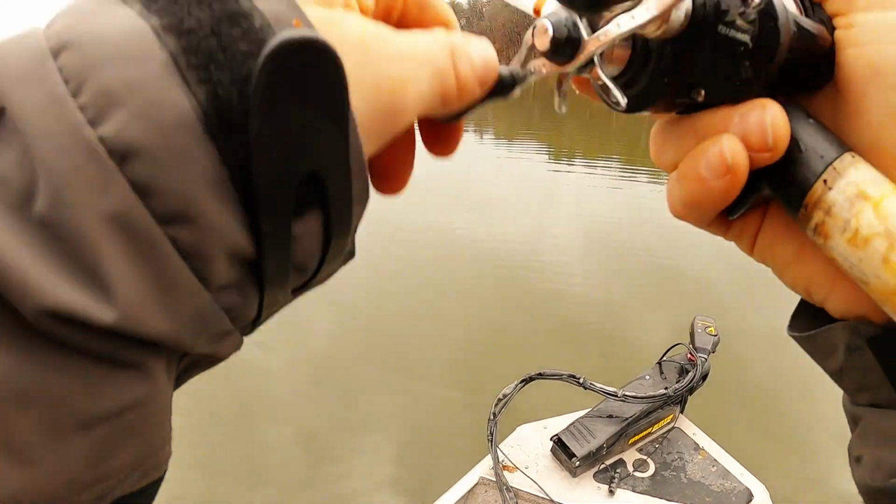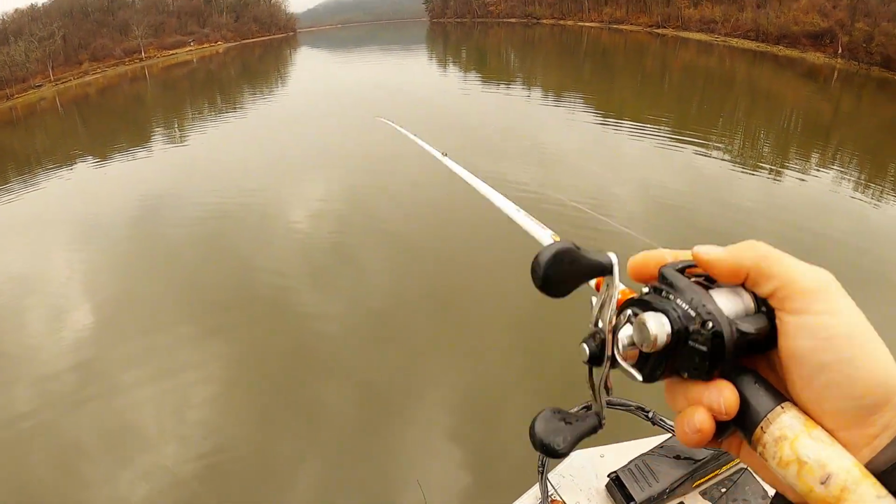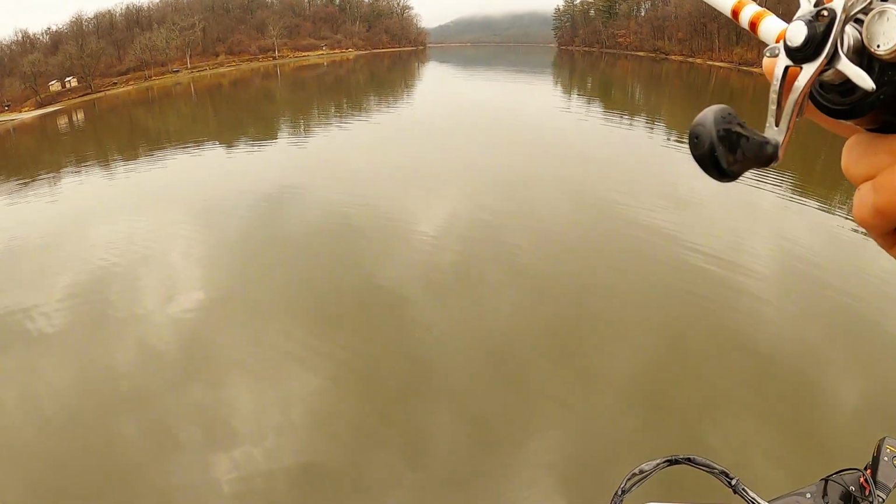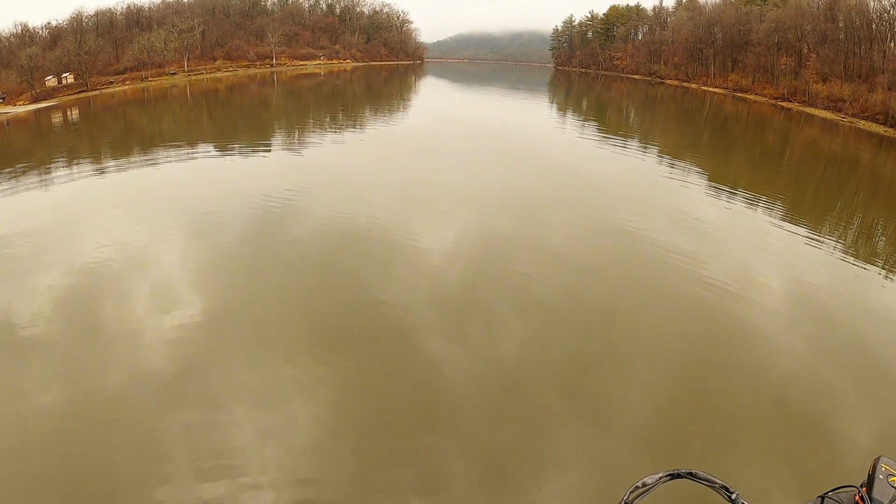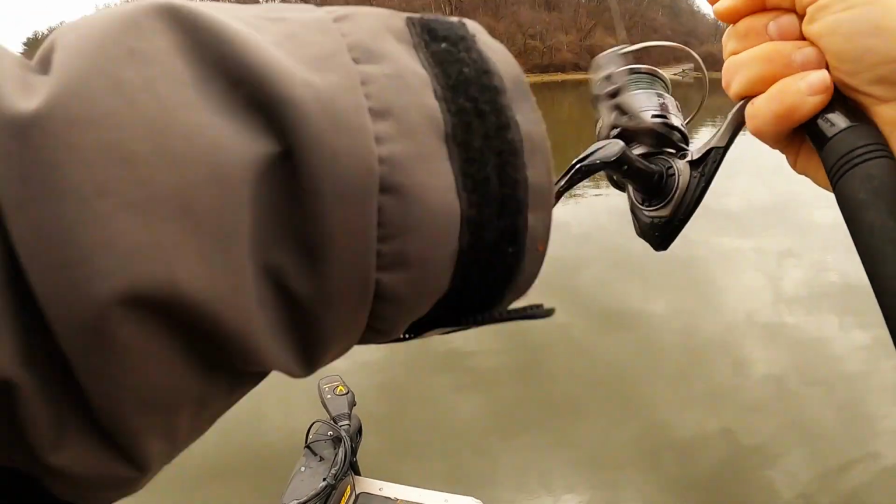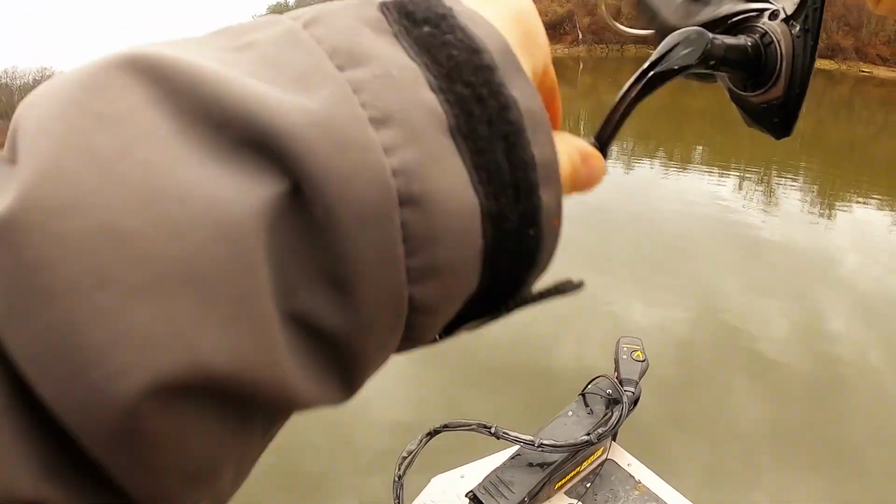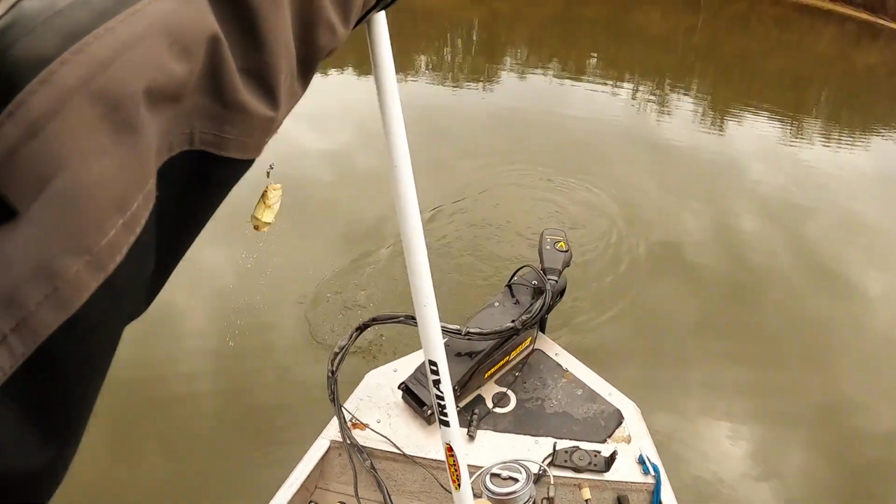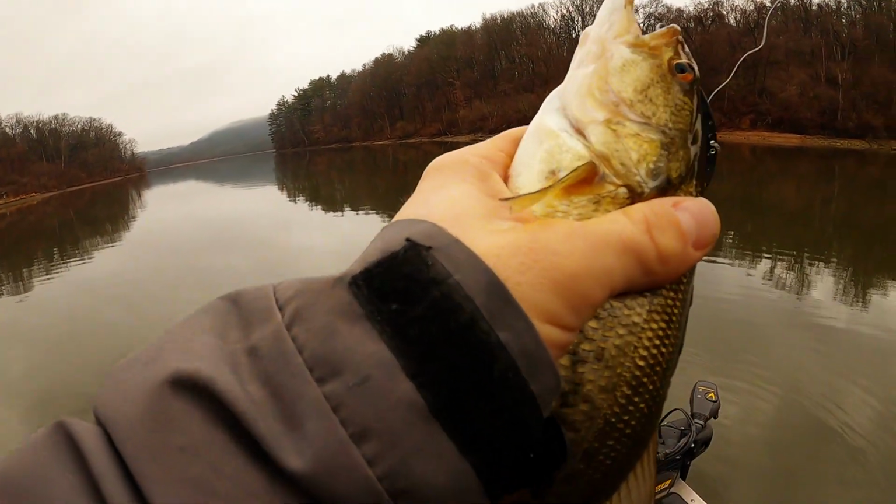There's a couple bass on the bottom, I can see them. There he is. Little guy. Just a little guy. He might be 12.